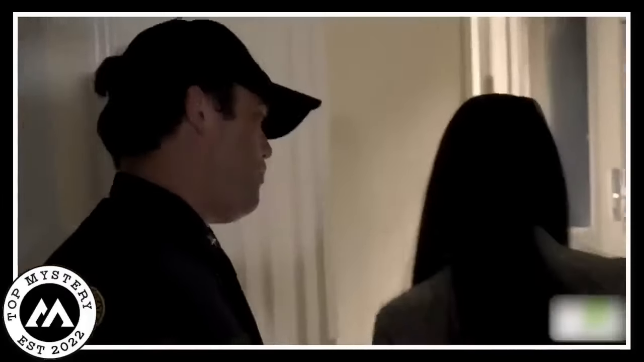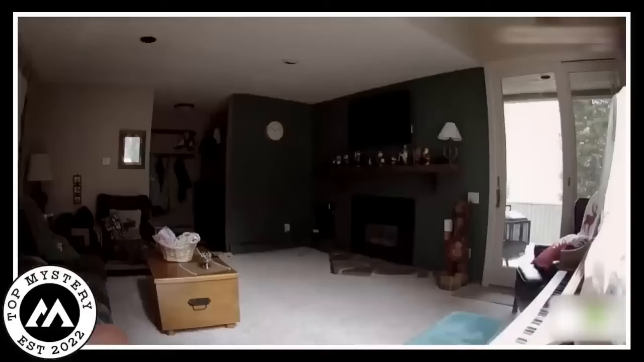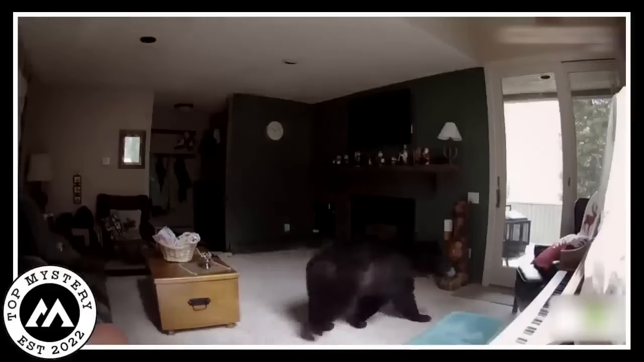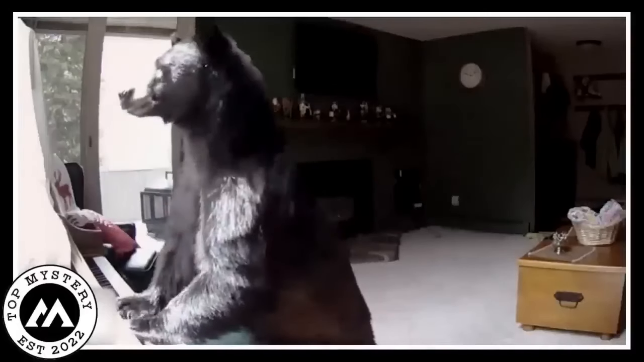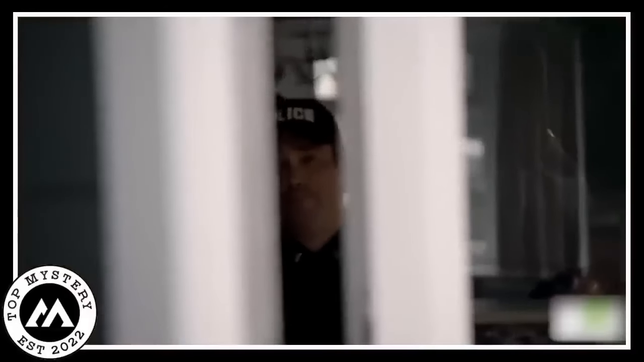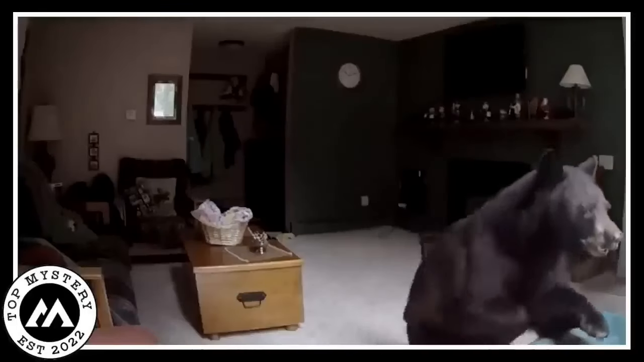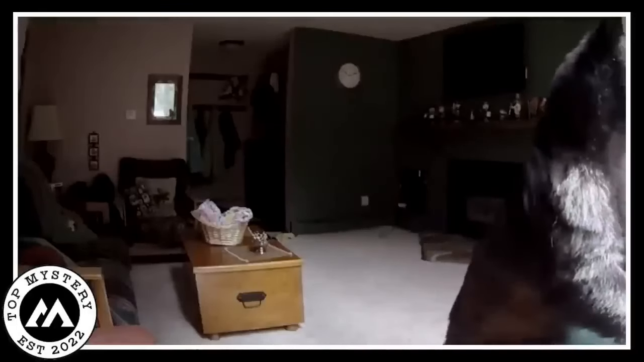Bear intrusion. Embark on a heart-stopping journey with bear intrusion as a house sitter's serene day takes a dark turn. In a chilling video, a colossal black bear casually infiltrates the living room, displaying an unsettling tranquility. The unexpected guest explores the space with an otherworldly composure, even amusingly engaging with the piano. The surreal calmness of the bear contrasts sharply with the terror it instills. Witness the boundary between the human and animal worlds blur in this unnerving encounter that challenges our understanding of wildlife behavior.